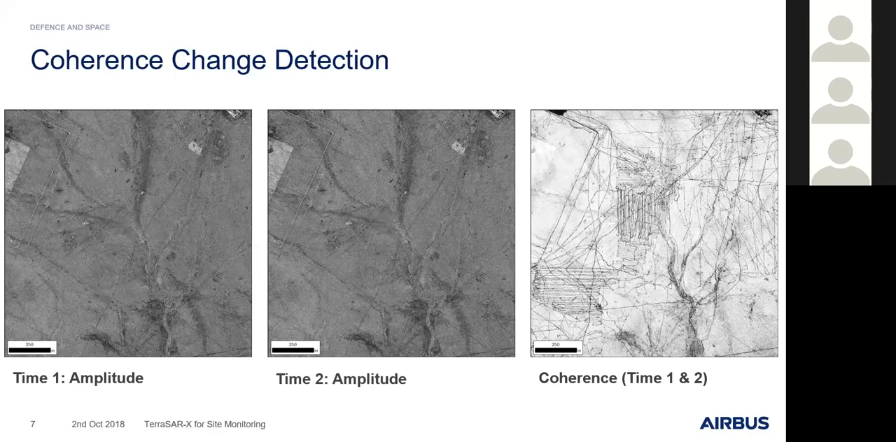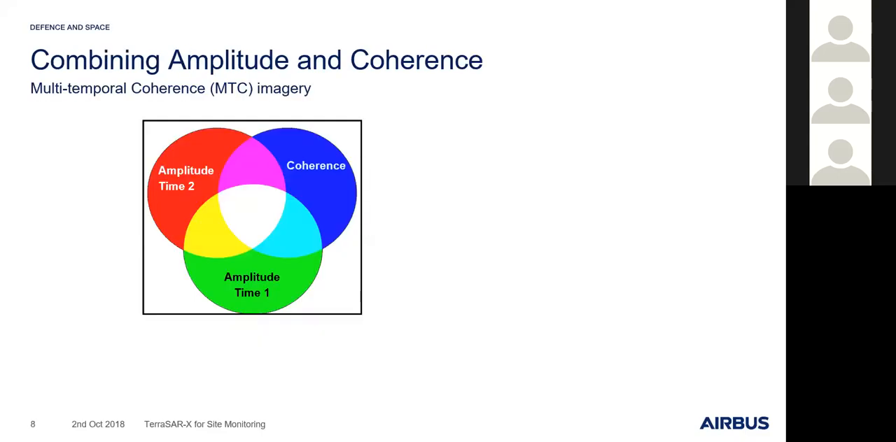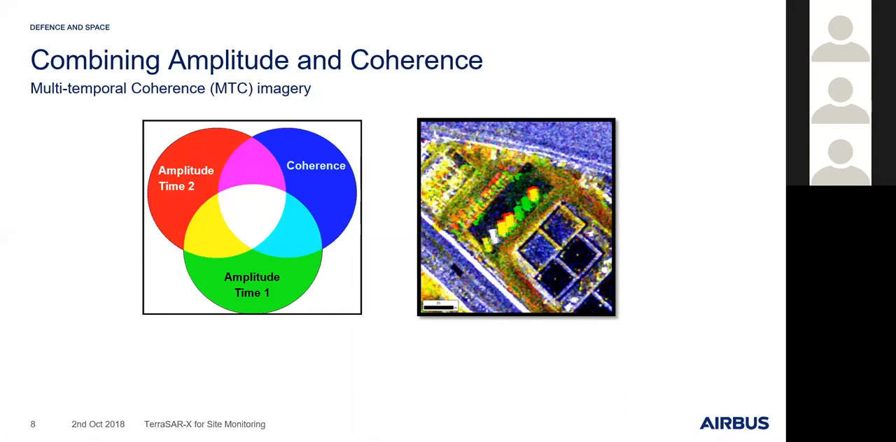So what we can do is take the red, green, blue channels of an image and place the amplitude of both dates and also the coherence within those. And we call this multi-temporal coherence. So we have amplitude of time 2 in the red channel, amplitude of time 1 in green, and the coherence between the two images in the blue channel. And this gives us an image like this, which is quite psychedelic at the first look. It's quite bright and colorful, but it provides really valuable information.